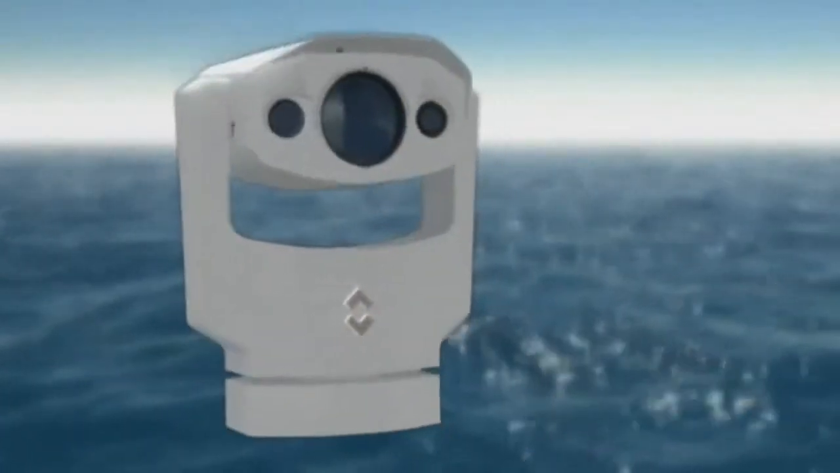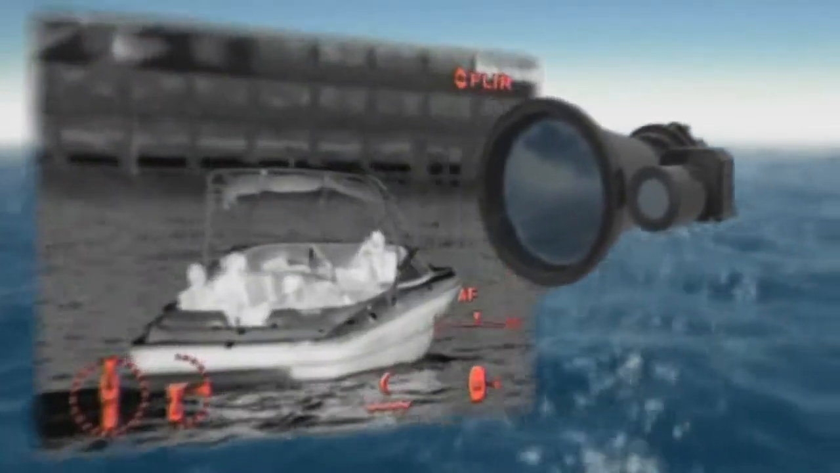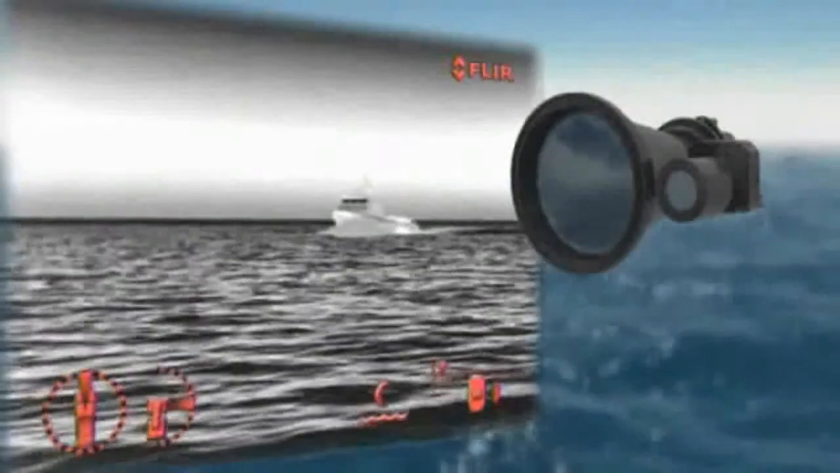At the heart of the Voyager 2 multi-sensor system are two thermal imaging cameras. A wide-angle camera that gives you a continuous broad overview of your surroundings, and a telephoto camera that lets you view objects at long ranges.